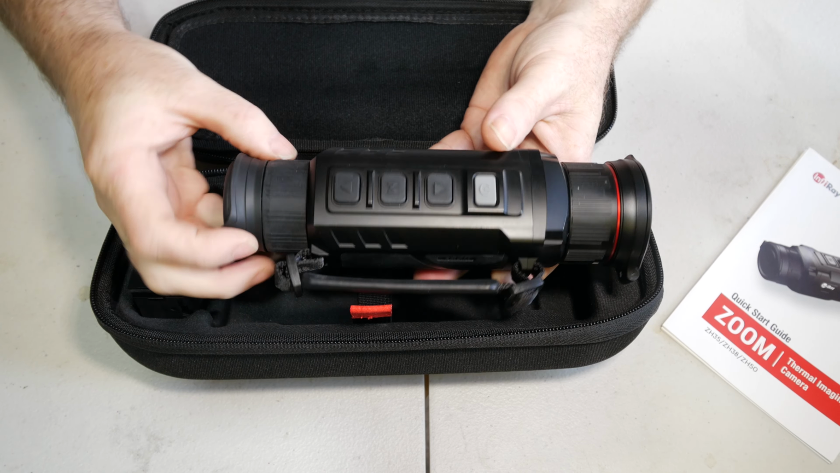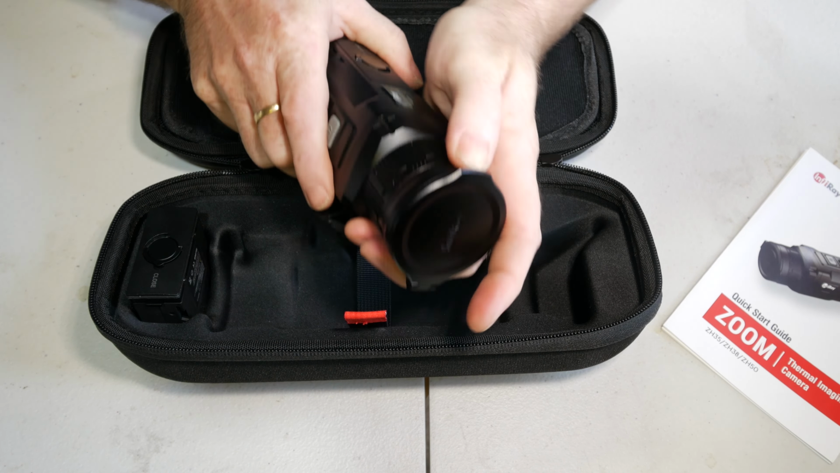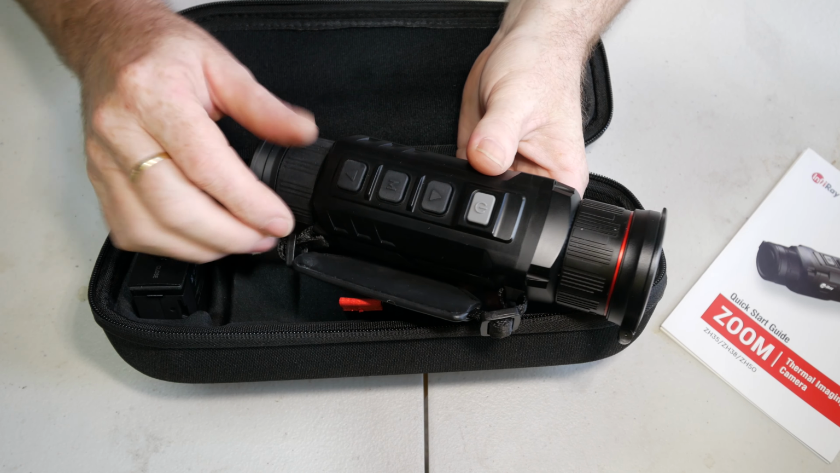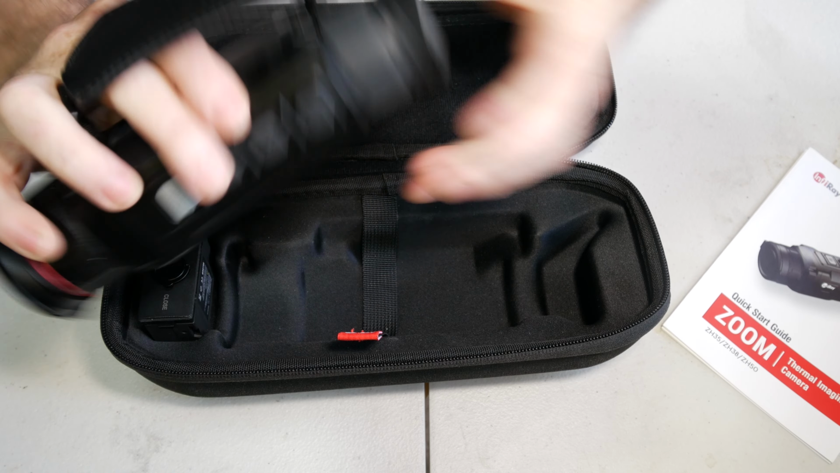Now, picking up the unit out of its case, it's got a bit of weight to it. The build quality feels nice. It's got a very solid metal cap to protect that big 50mm and 25mm in one lens. It's got the traditional layout like the earlier models had, with the menu button in the middle, up and down arrows, and a separate power switch. That's really easy to do. A rubber eyepiece. You can rotate it. It's just a little bit different than some of the other models.